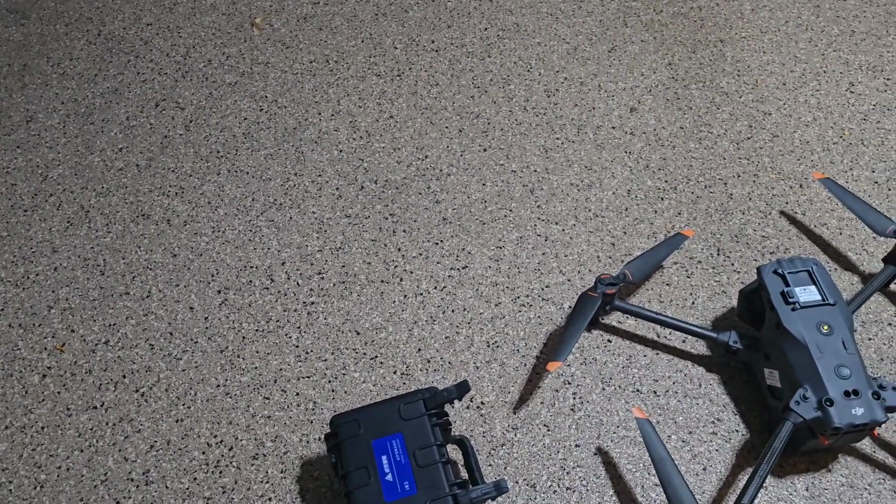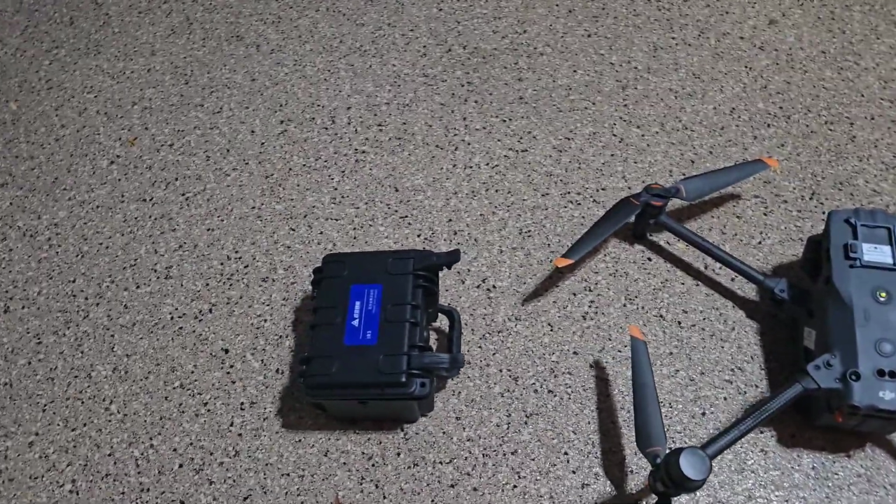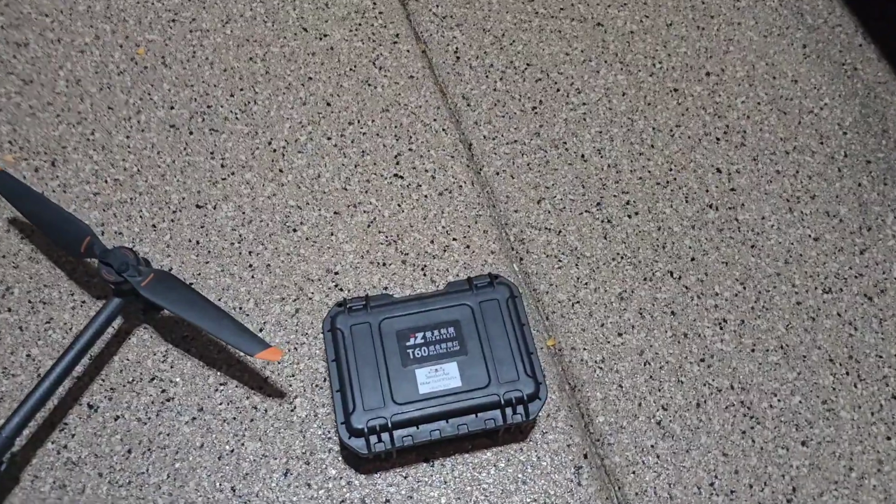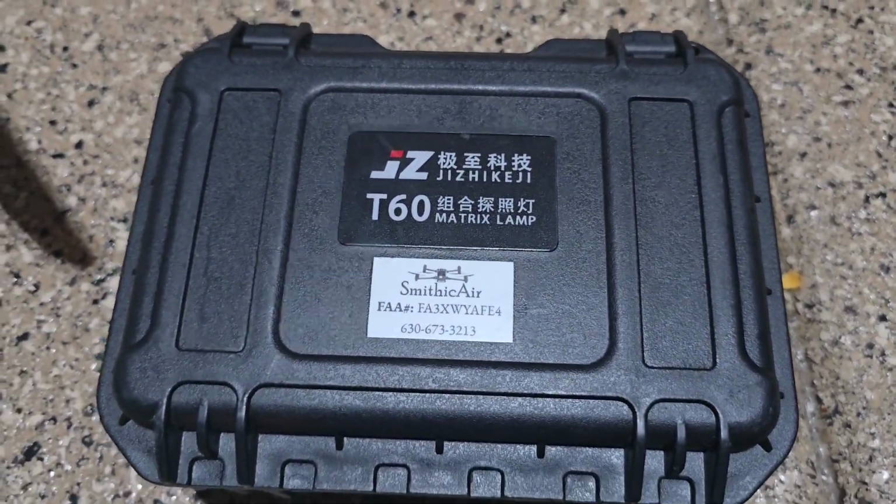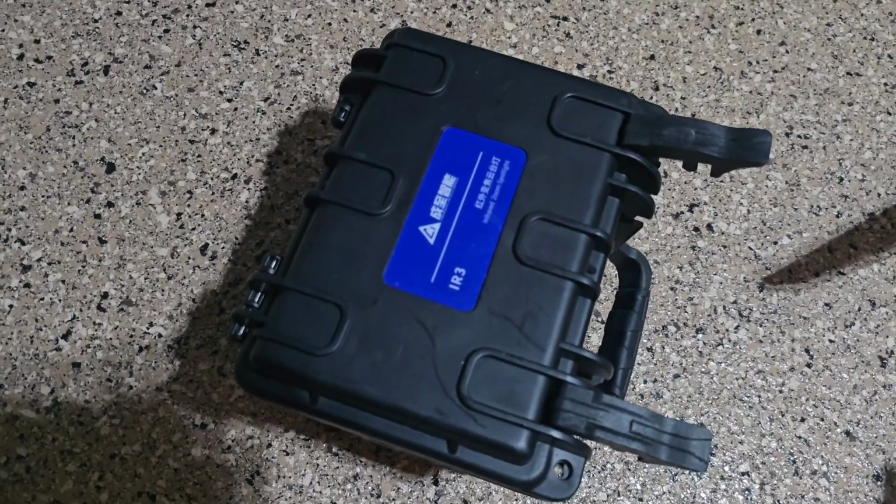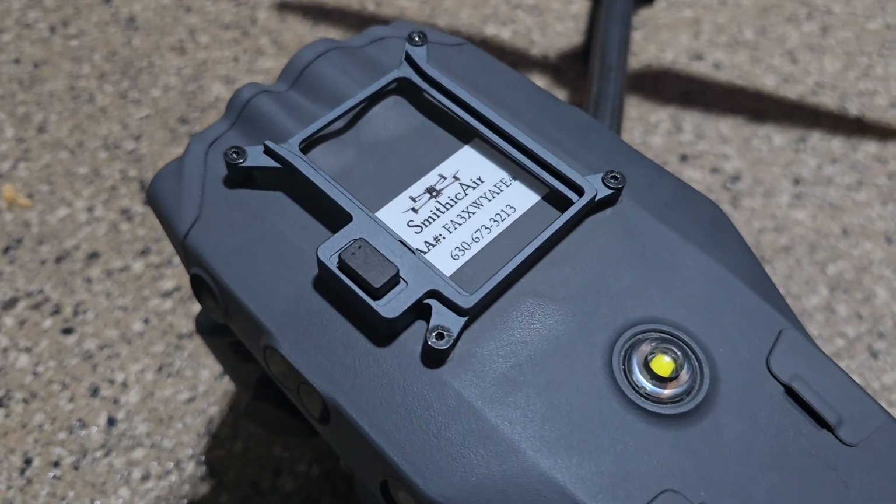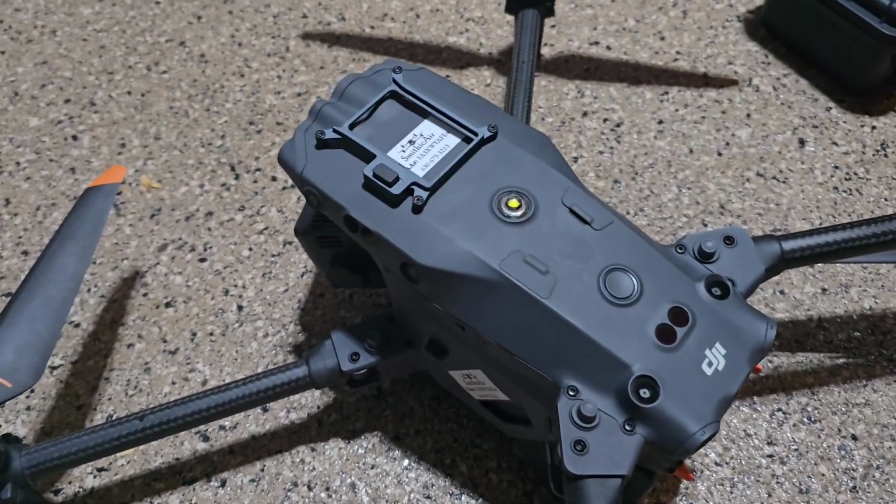All right, so I just wanted to do a little video, mainly for me, because I keep forgetting how to make the change from my spotlight, which is the T60, the JZ T60 spotlight, to the infrared spotlight, which is the IR3. The hardest thing, the thing that I hate the most, is I have to change out the rail system on top of the Matrice M30T.